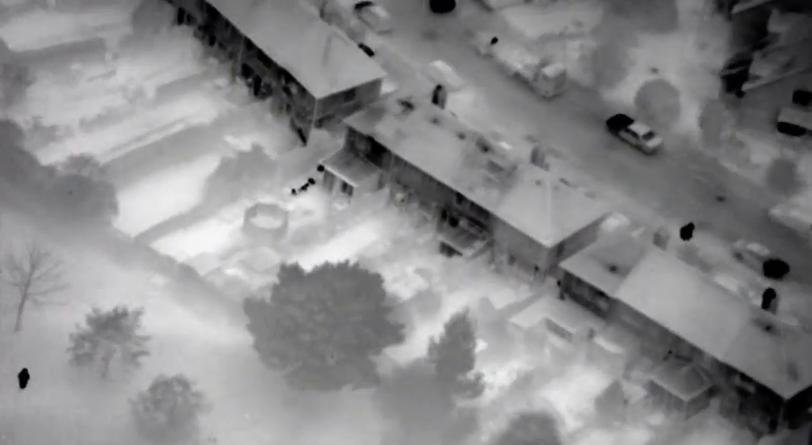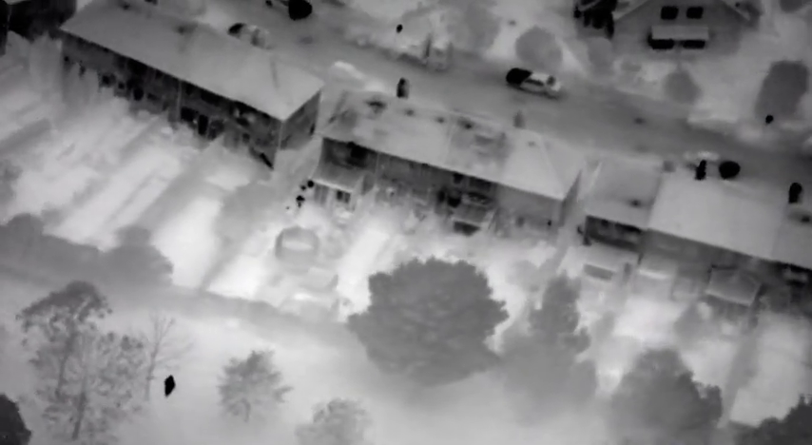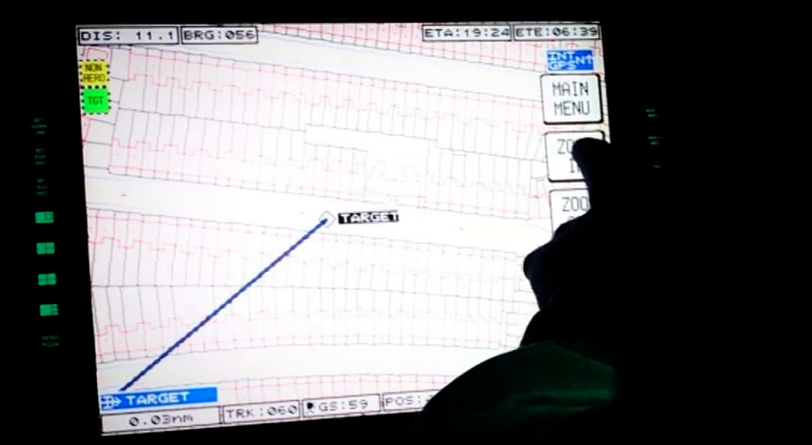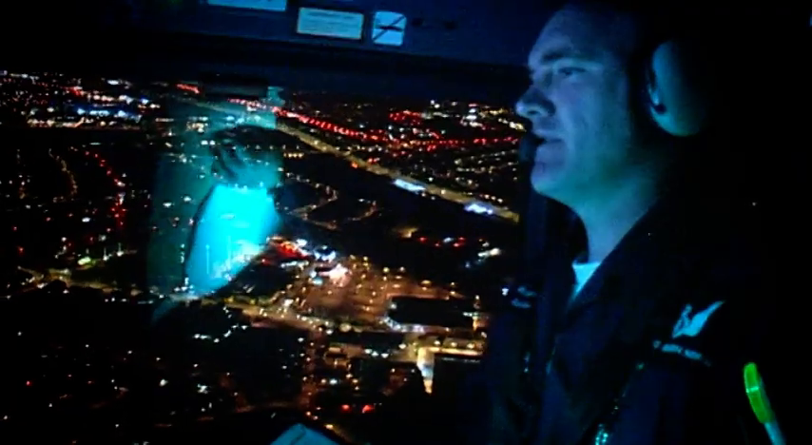PC Norman is now using another of the advances in technology built into this new police helicopter, an electronic moving map display. One of the biggest pluses of the navigation system is the fact that we can point the camera in their direction and the mapping shows exactly which address they're at, whose garden they're in, what street they're in. It's a fantastic system for that. On your left. Yeah, as you walk towards the helicopter, it's the next on your left now, left. That's it, with the car parked on the drive.